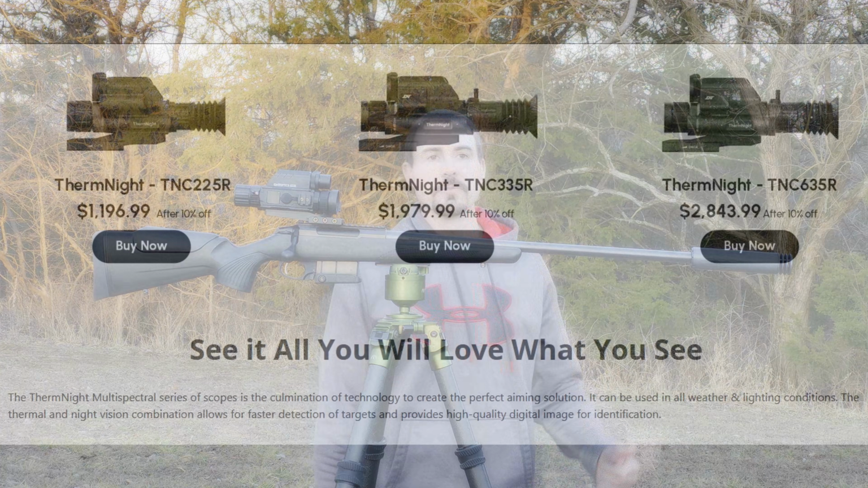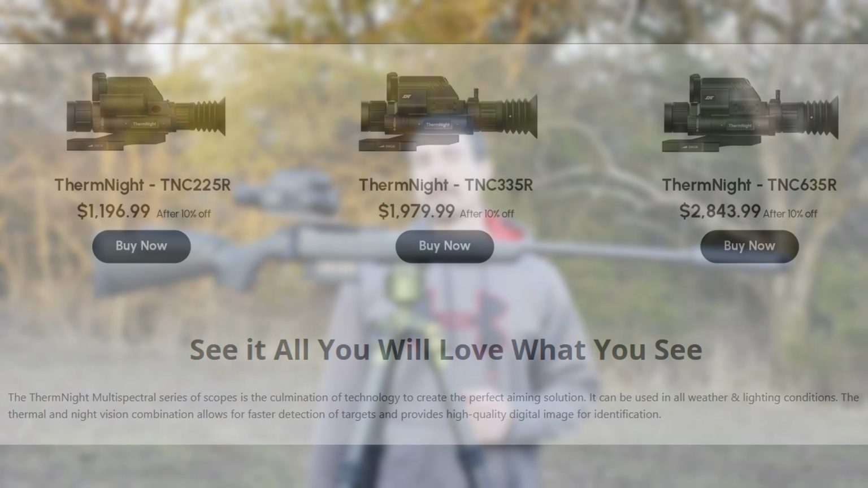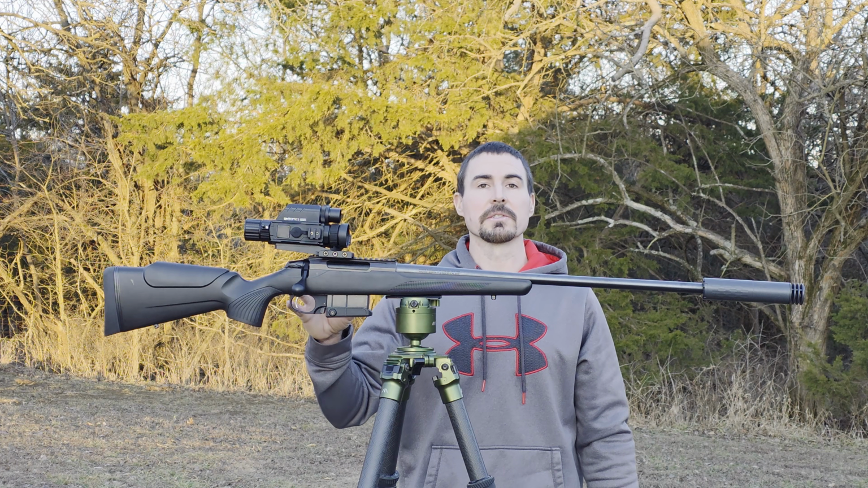DNT also offers a 256 resolution ThermNight as well as a 384. So if this is a little bit out of your price range, you might check out those other offerings from DNT.